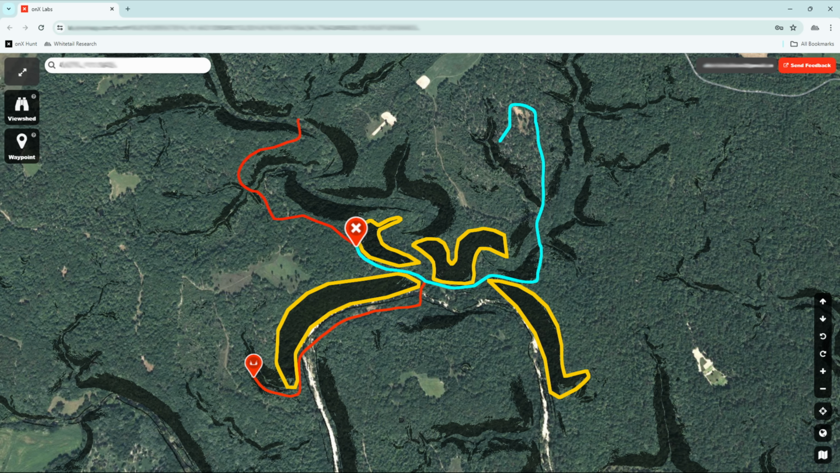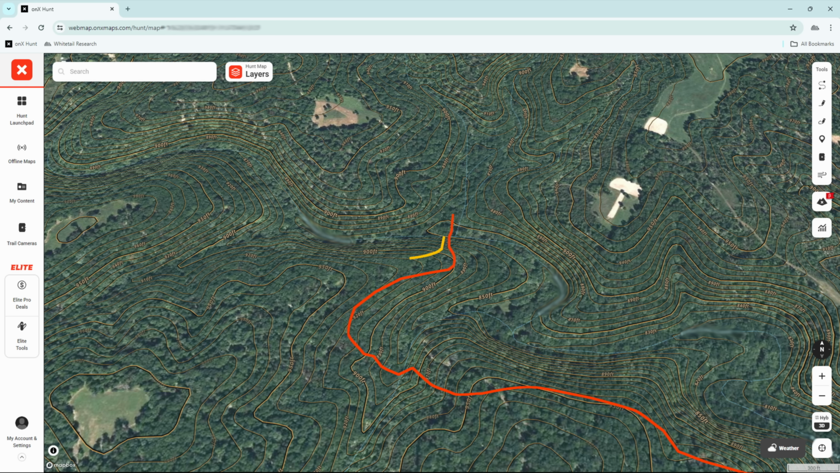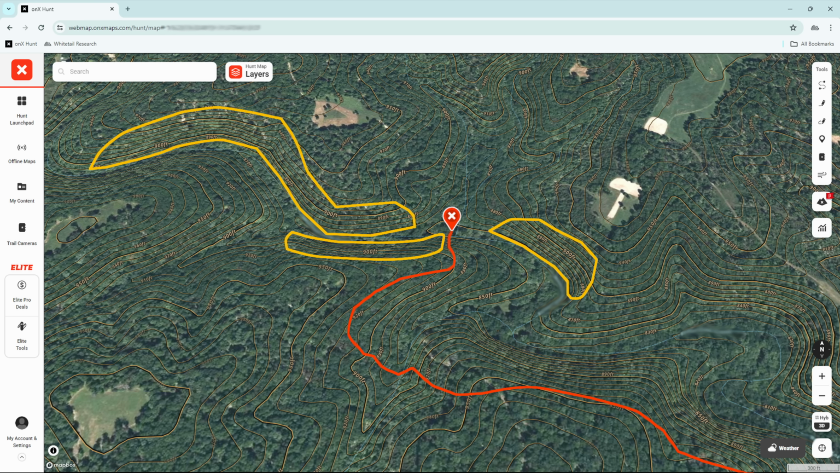From here, you can either pop over the ridge and head straight north, or walk to the bottom and move back up this little ridge. If you do either of these 2 options, they're both invisible funnels as well. Heading straight north off of this ridge is limited by this cliff, and this bluff on the other side, forcing you to move into the bottom before having a world of options open back up to you. Moving initially to the right and then back up this ridge is pretty obvious.